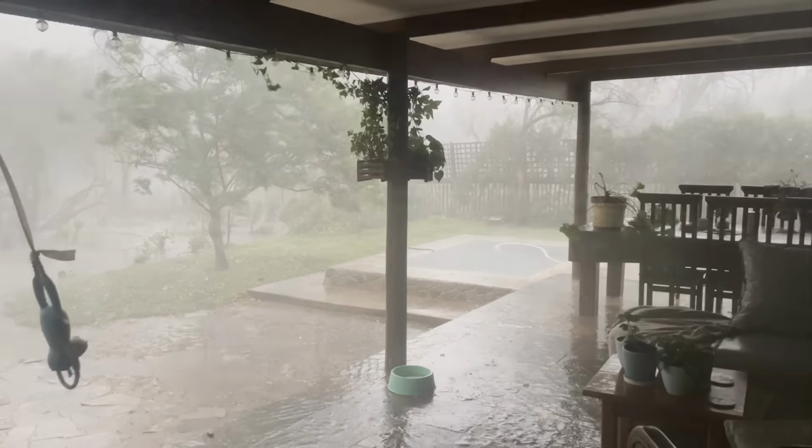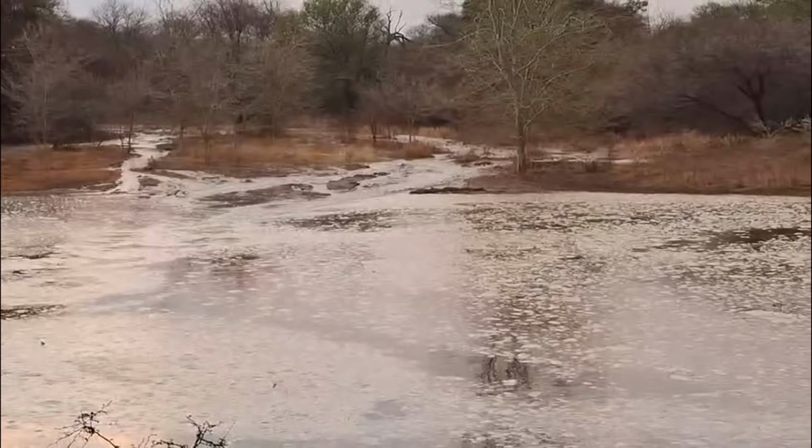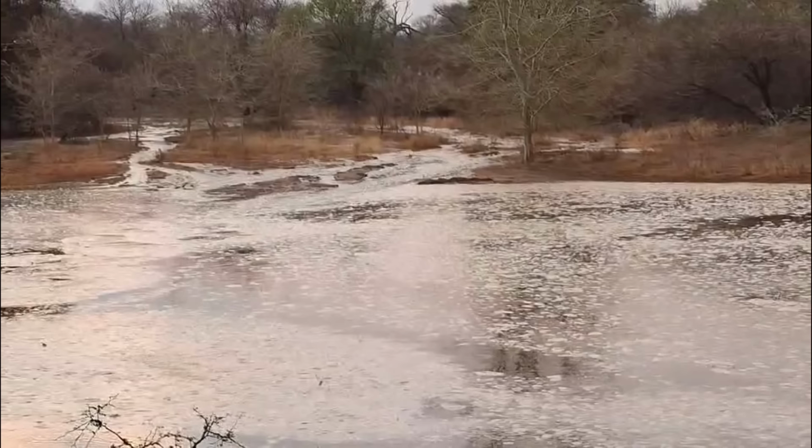After walking past it, my friend Ronnie sent me a message warning me that my trail camera was about to be submerged by Heron Dam's rapidly rising water level.